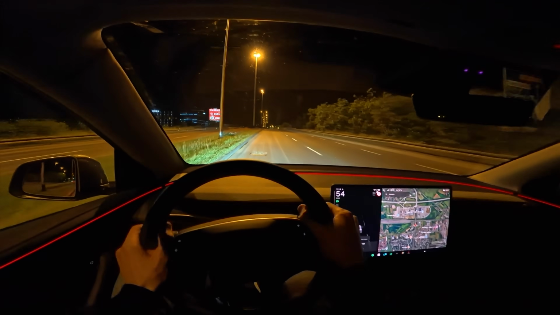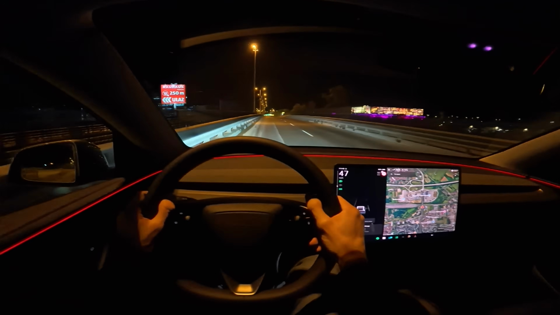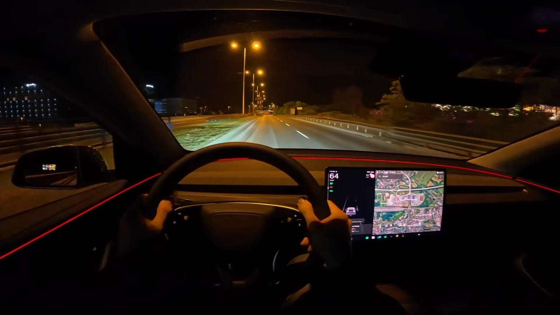Now this one is super big. I didn't want to hit it. It's just, okay, I'm going to hit this one. Ooh, comfy. So, very good new suspension.